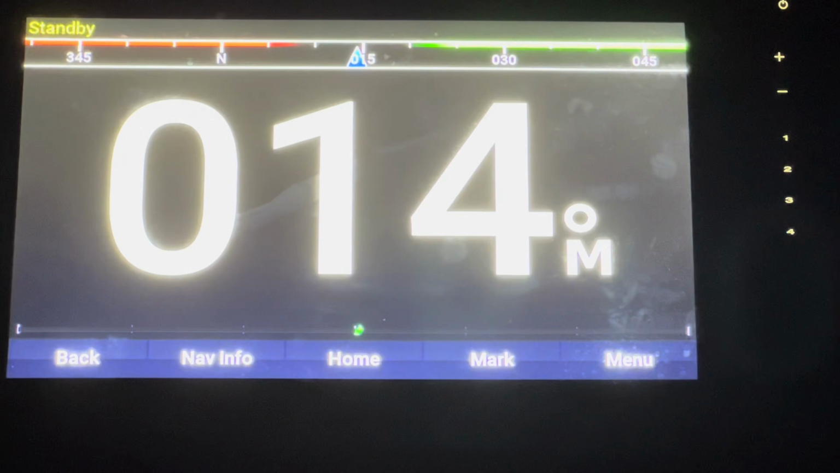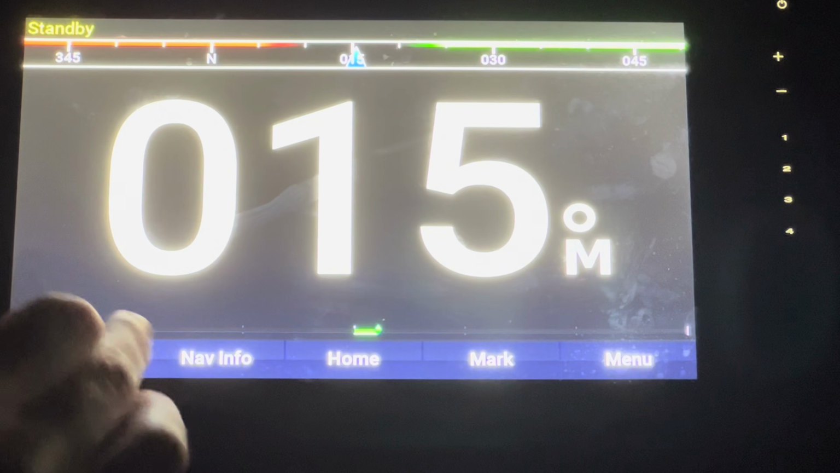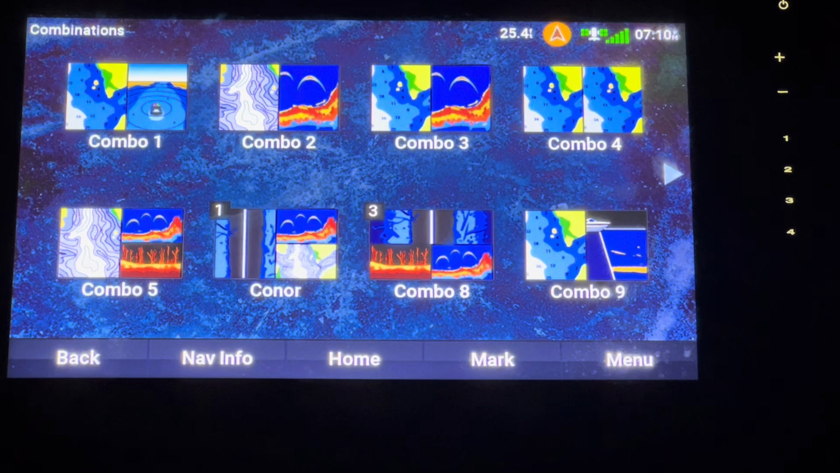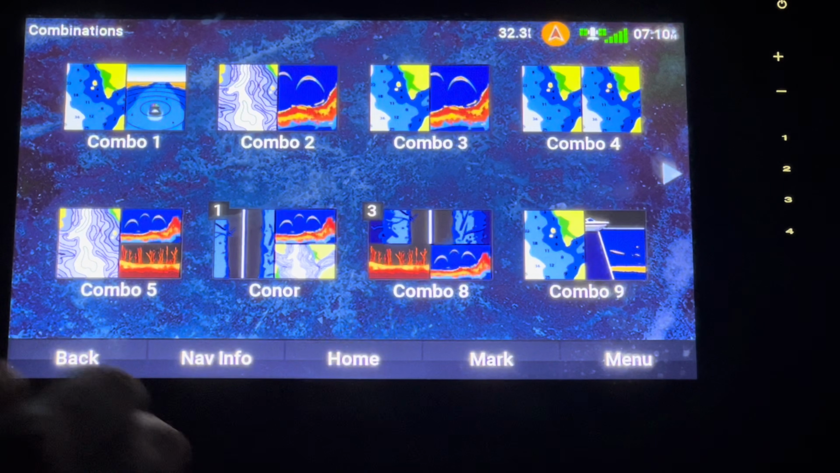Autopilot, this is one that you would use for a boat if you had higher end electronics. I don't particularly use that. Combos, this is all of those different things. You can actually customize any ones that you want. So as you can see, I already have one pre-made. I've got another one here.